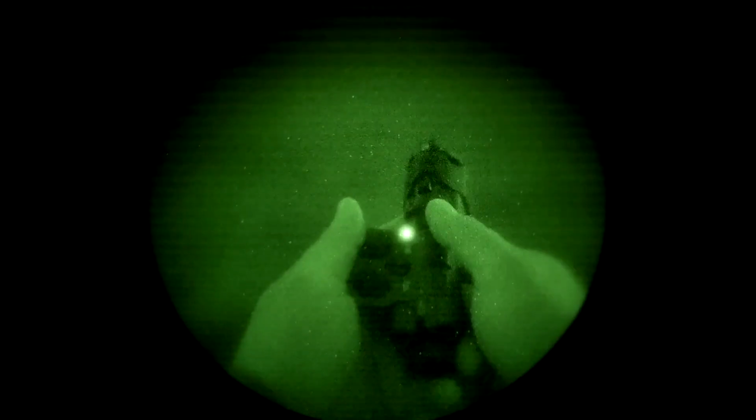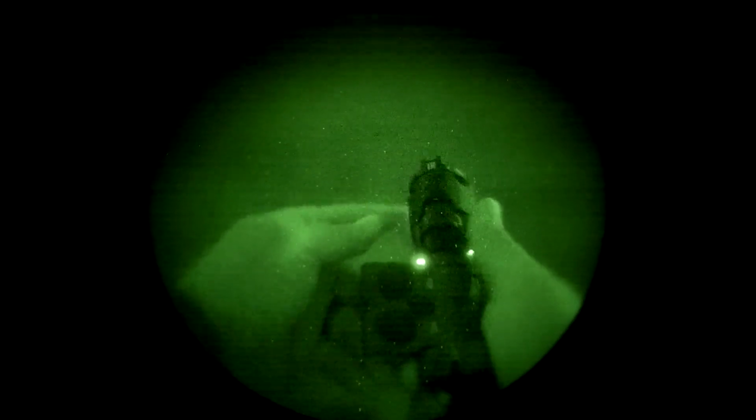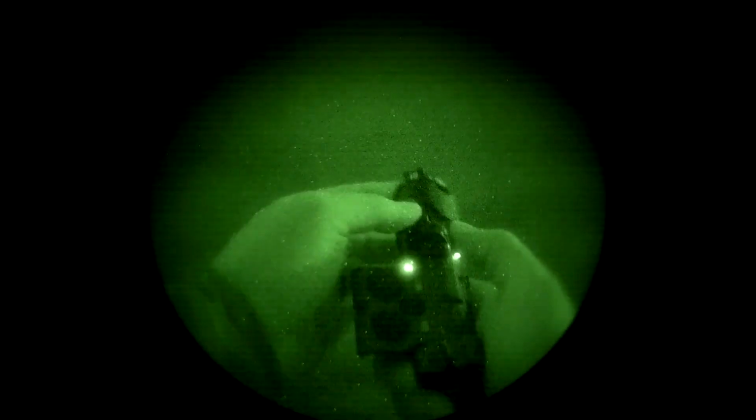And then you have your visibles down here, visible. And then the activation button is here, and you have little caps, covers to do that. With the MAWL, you simply switch off visible, it's going to be a green laser, and then infrared, that's it. Once you're here, you only have to move this little switch into 3 positions: close, medium, far. Now let's see what that looks like.